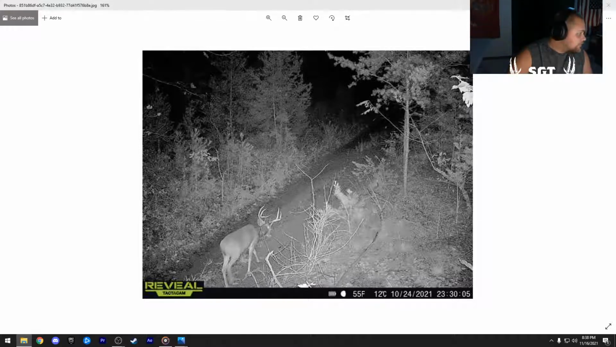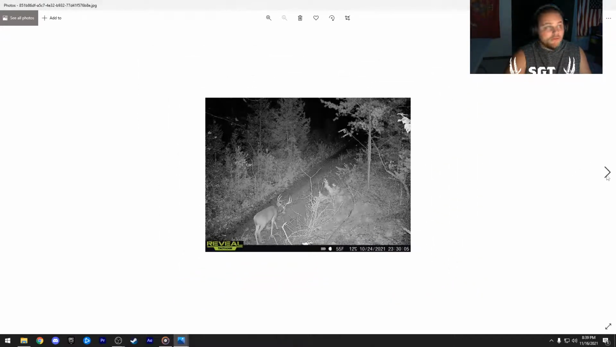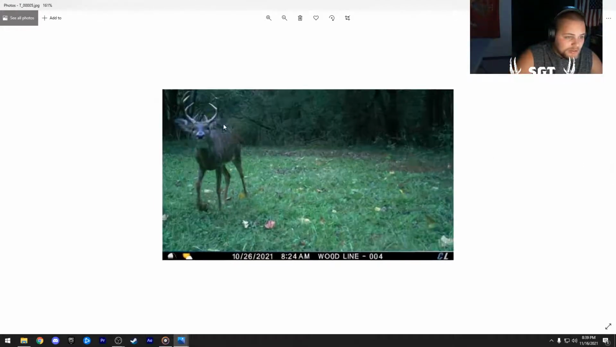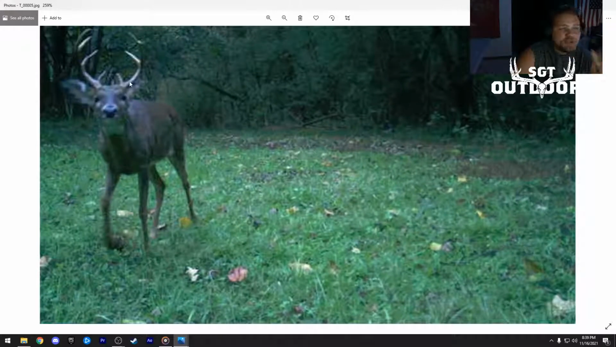Let's go. What do we got here? I gotta zoom back out. What do we have here? Oh, there's a funky buck. You know, my dad's first buck is a lot like this one. Just, yeah, one of those. Because that is very tall.